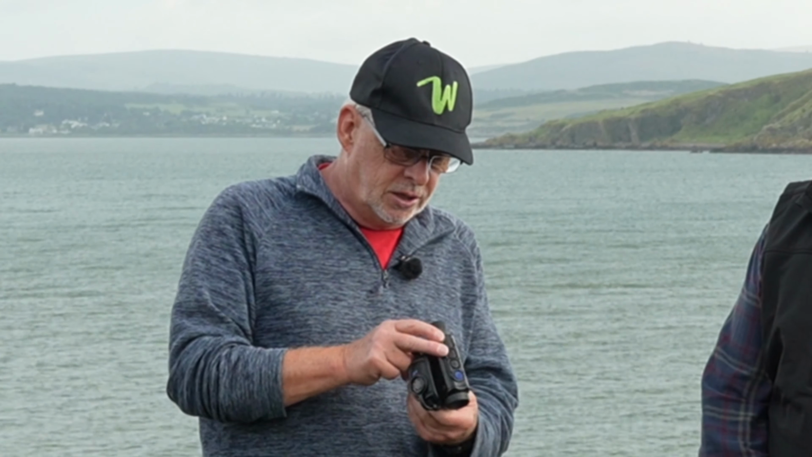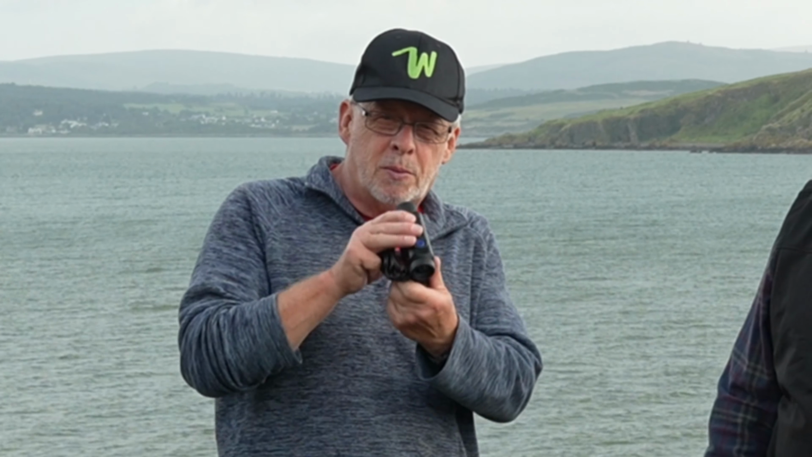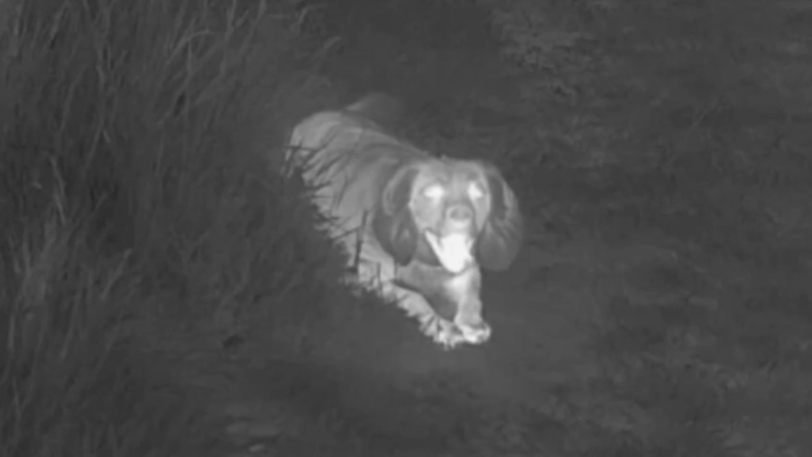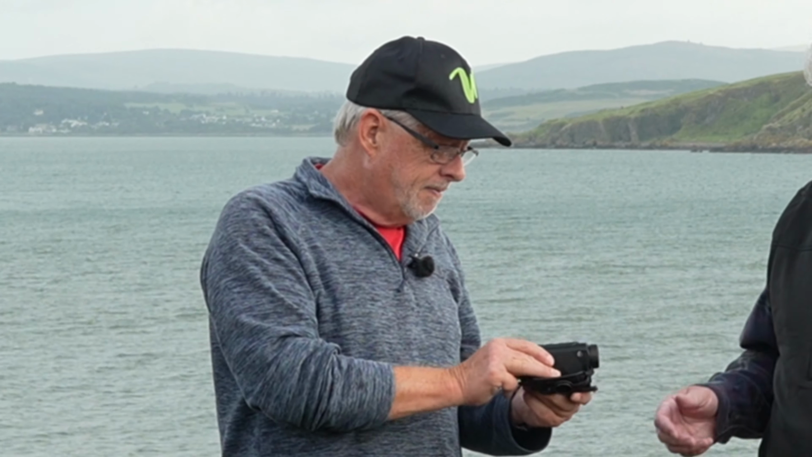The only thing that I did struggle slightly with was that it's got a small diopter at this end, and I was struggling a wee bit with my glasses. I had them on, I had them off, but I think if I took my hat off and got it up, it's a bit easier to use. So all in all, very good quality and quite a close focus I noticed as well. I had my dog with me the other night, and she was only like 5-6 feet away, and you could see her quite clearly through the thermal. And it fits nicely in your pocket as well.